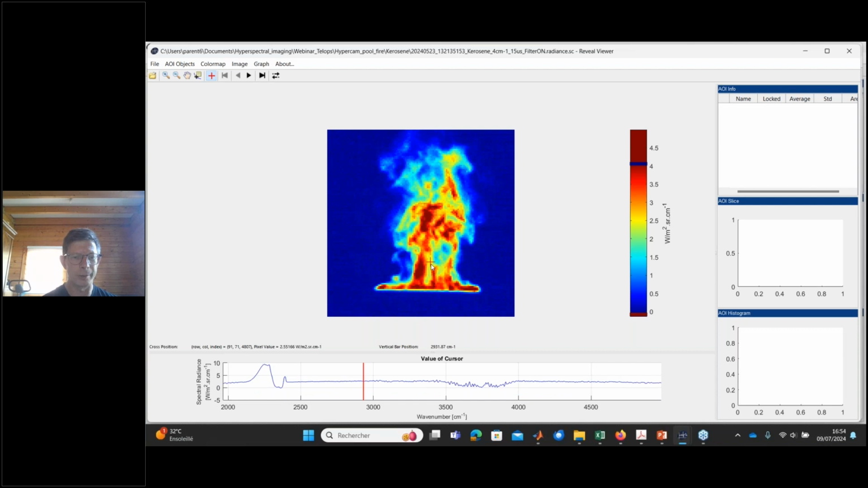Okay, but all this radiation in this part, and so on, is just due to the soot which is contained in the flame.